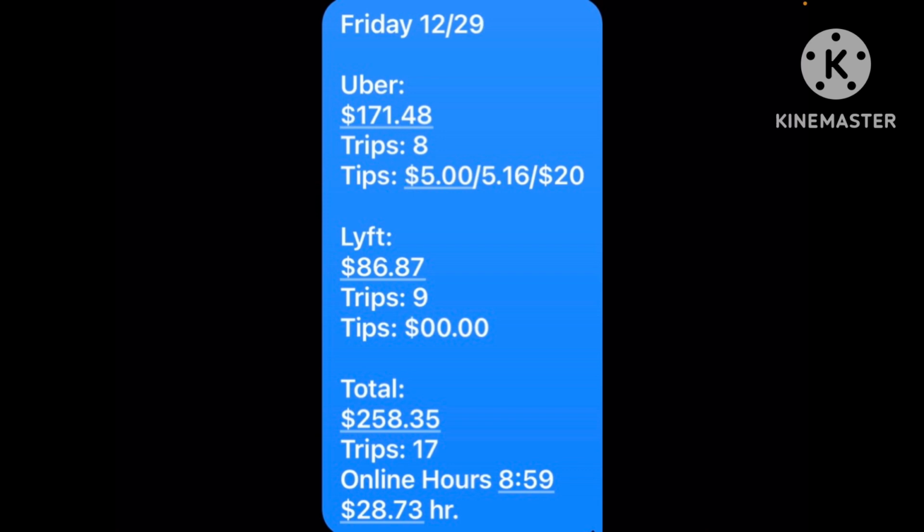Didn't really turn that many rides away. I did turn away that one ride that I didn't feel too comfortable with. I'm not going to risk my safety for just, I think it was only paying like $4. But overall, guys, it was not too bad of a night. 255, taking away the $3, for just 9 hours, averaging around $28 an hour. I think it was a good night.